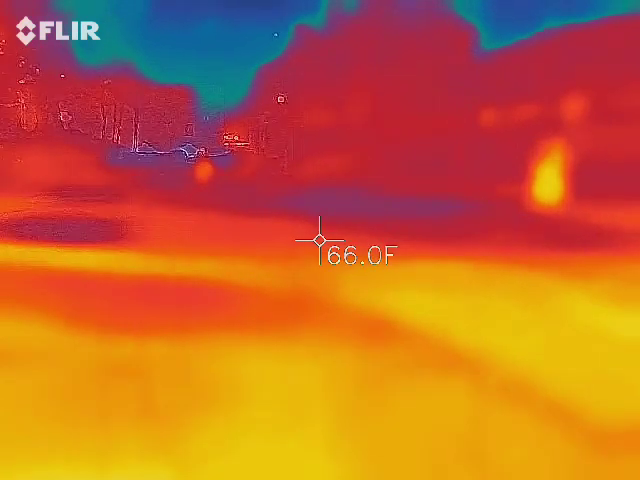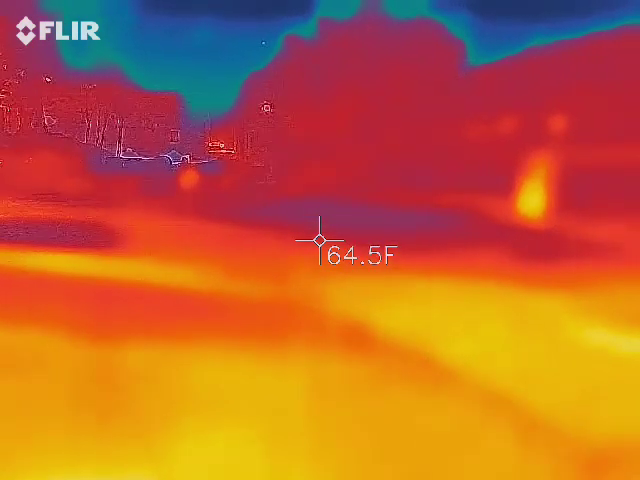Last group we actually had quite a bit of activity. We should be getting more of this.